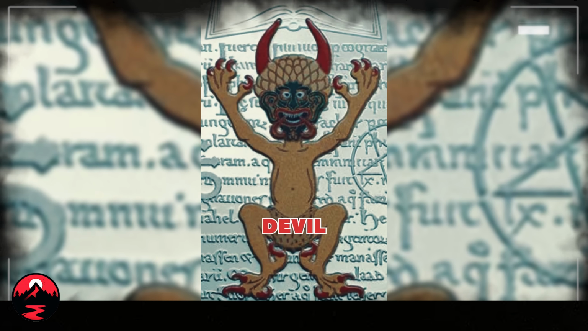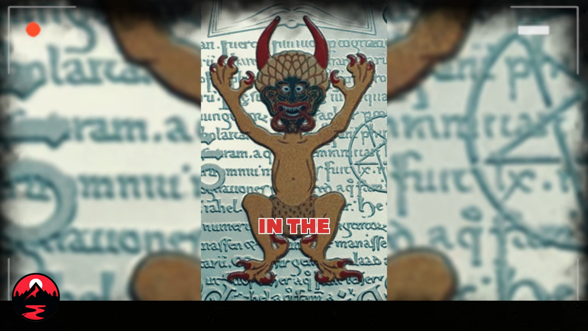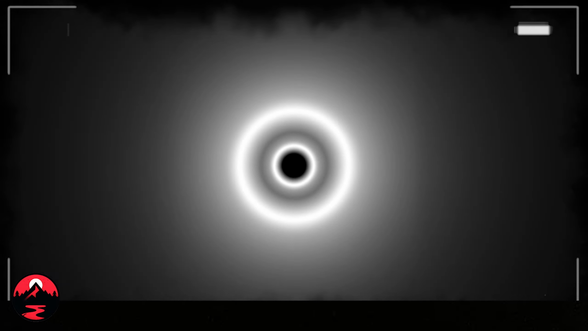But the horns are just the tip of the iceberg. Its entire form is just plain off. The internet has exploded with theories, with some folks convinced it's an elaborate special effect, while others are seriously spooked by the possibility of something more extraterrestrial. One thing's for sure, this enigmatic clip is guaranteed to spark lively conversations, and maybe a few sleepless nights, for anyone who dares to watch it.